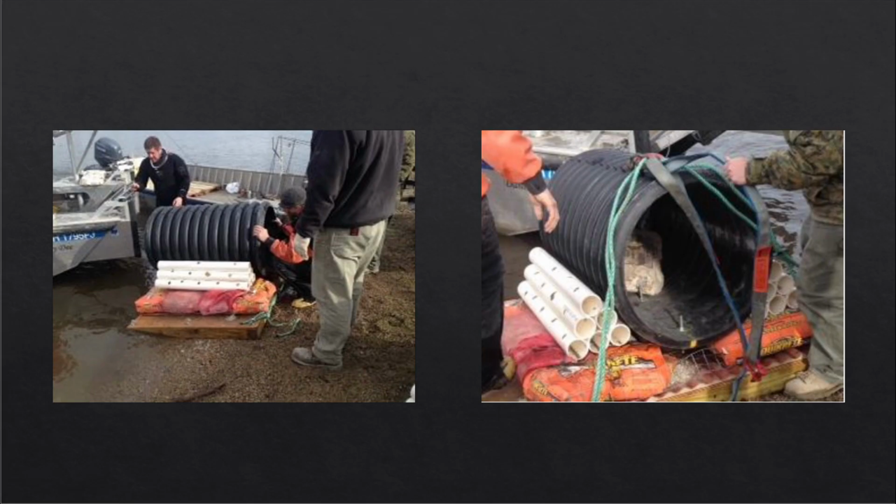One last thing before we dive into the sonar footage. I wanted to first introduce you to what these artificial nesting structures look like above the water, before seeing what they look like on sonar footage within the water.